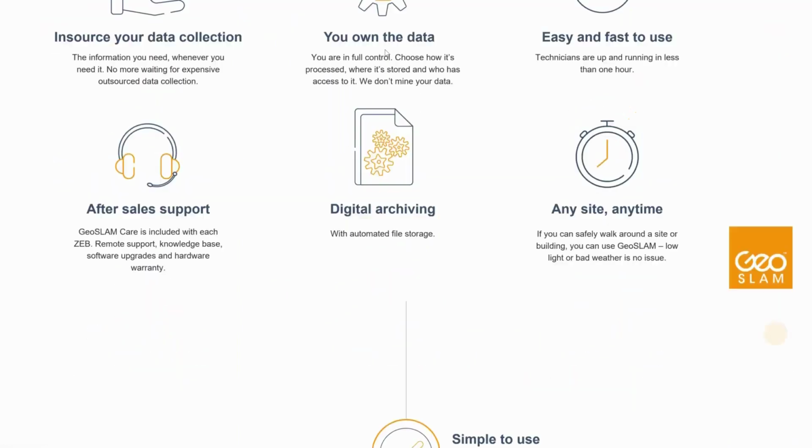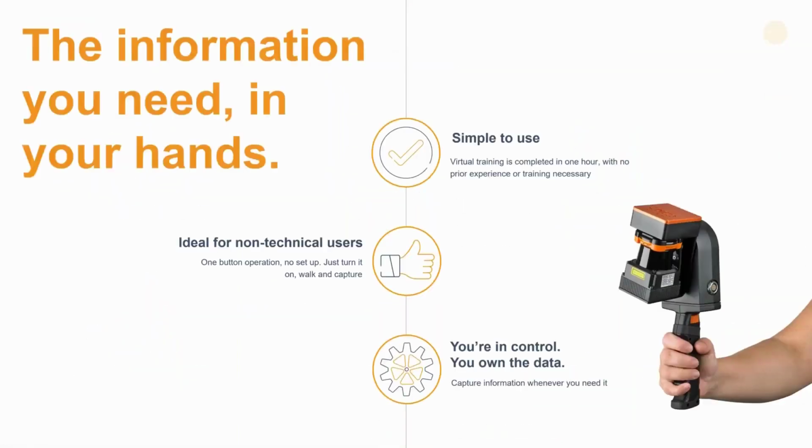So, to recap or summarize, GeoSLAM Floorplans is simple to use. It's ideal for non-technical users, and you're in control of your own data.